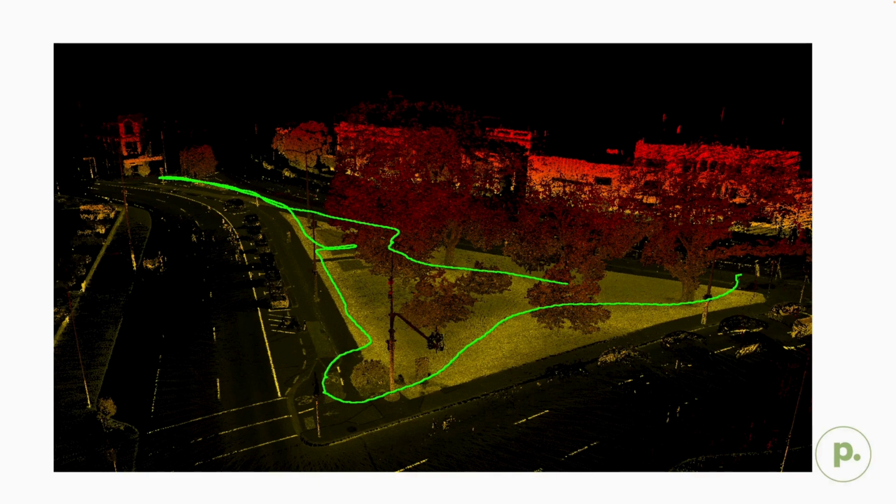All of this data was processed within the native software, which is called Copre. Luckily for us, we already use the software for our LiDAR sensor, and so we're very familiar with the functions and how to refine this, and it allowed us to hit the ground running.